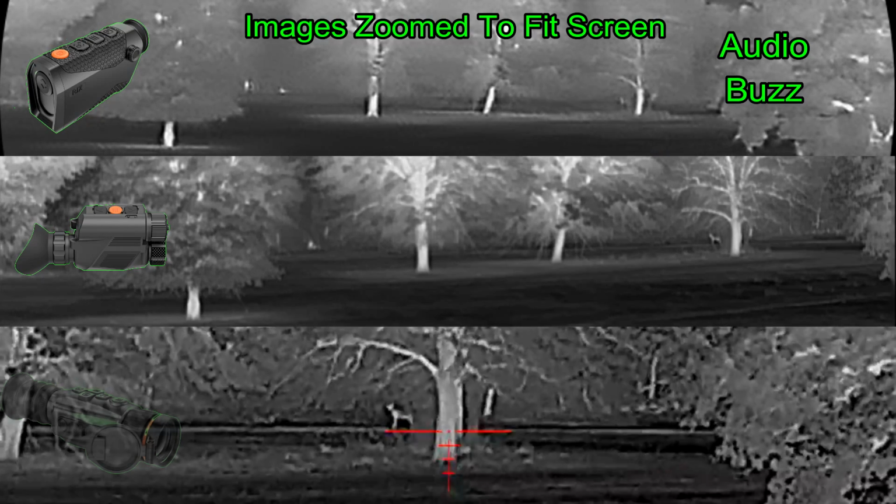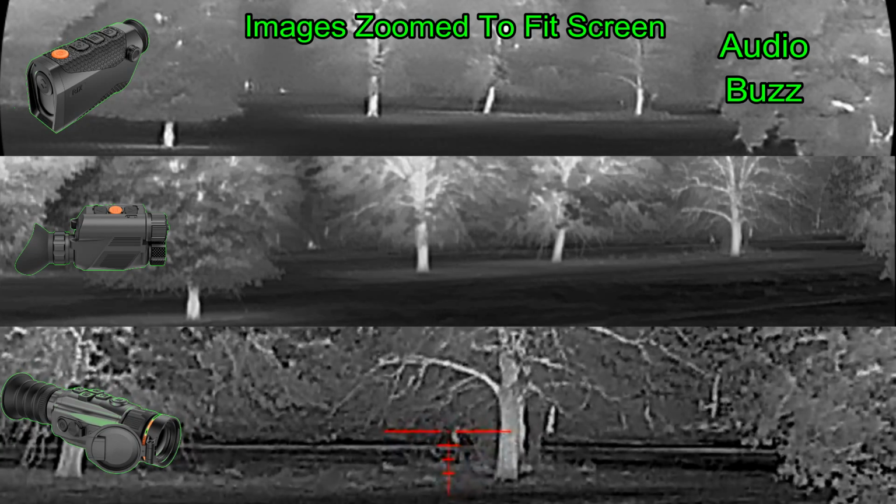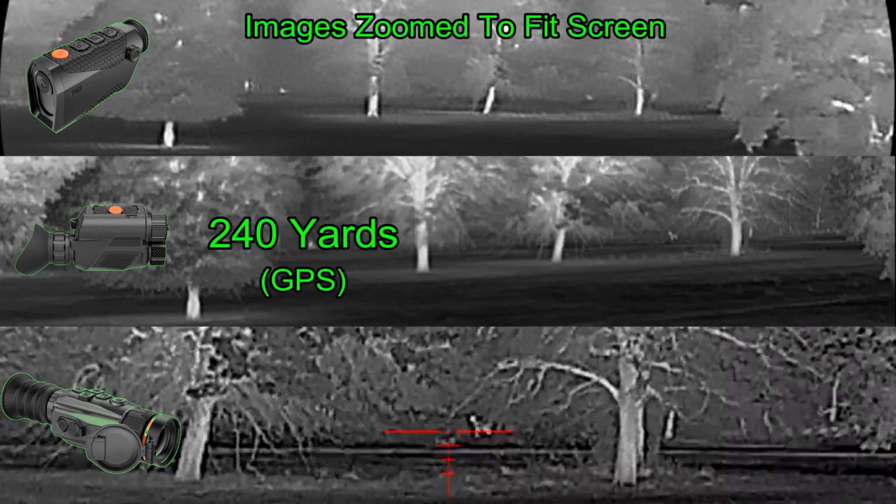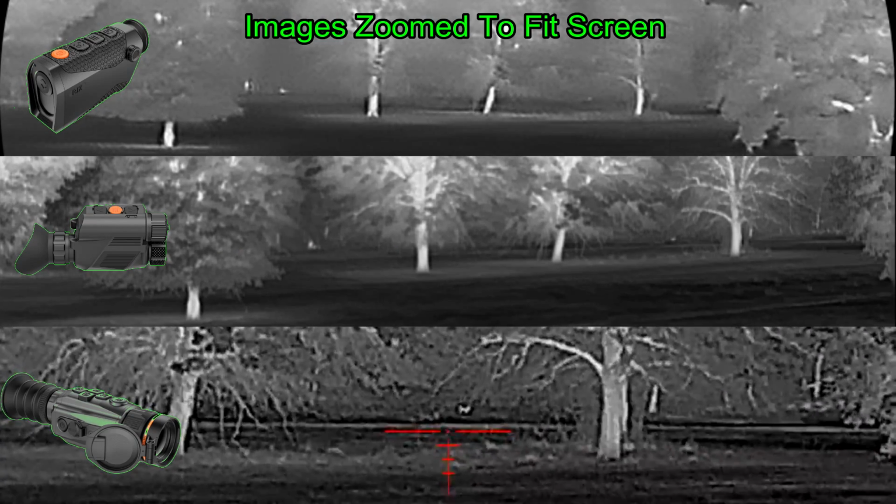I get back on the rifle scope, get lined up on the second coyote, and she moves off, and end up dropping her at 240 yards.